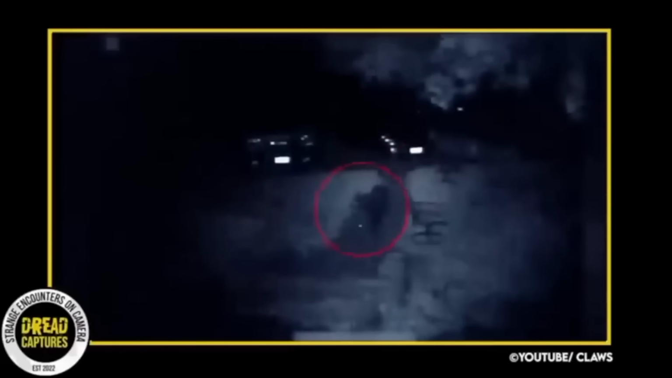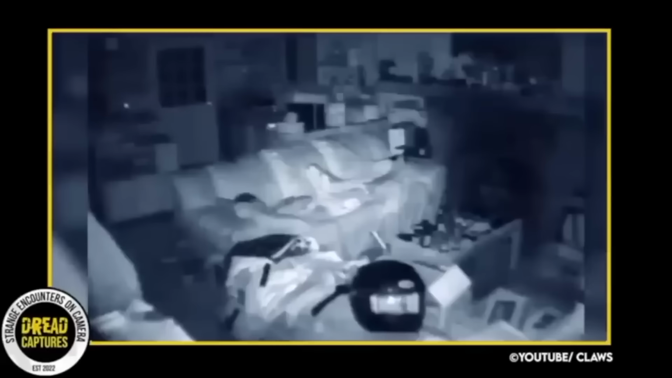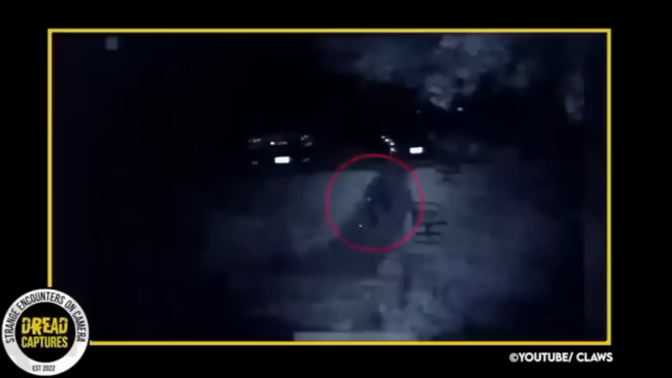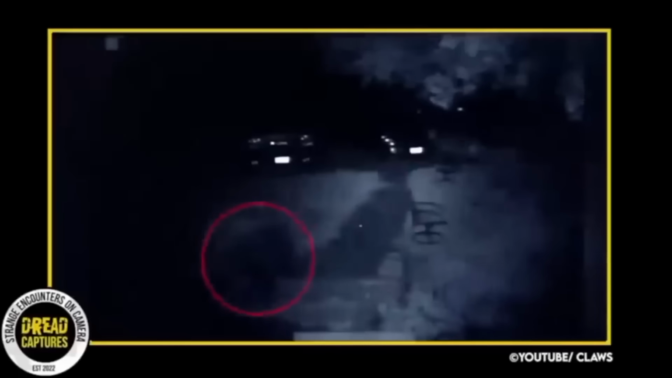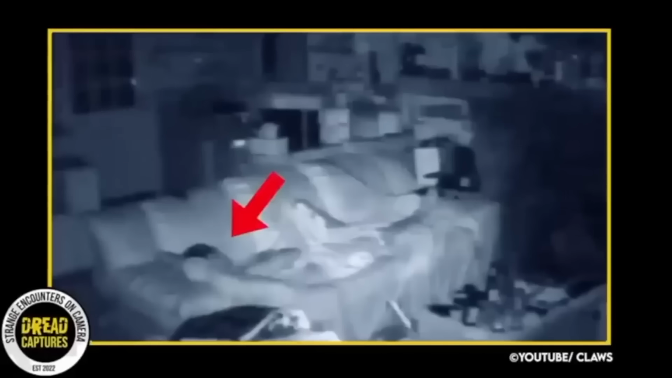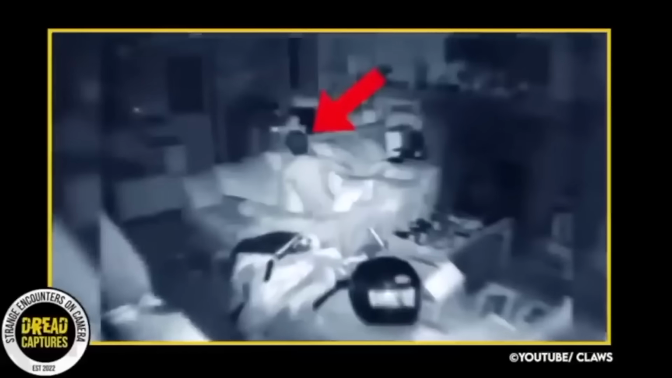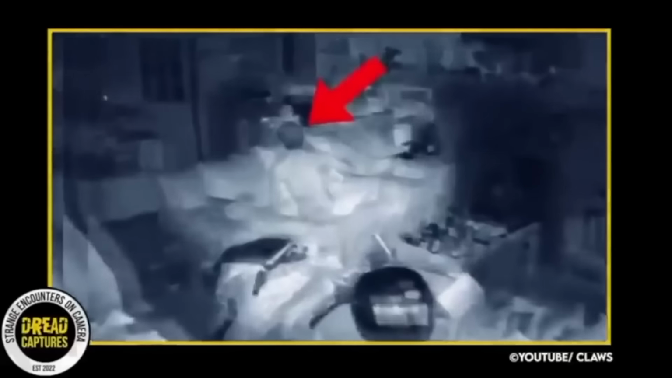This next clip shows footage straight out of a horror story, a nightmare brought to life. According to the security camera footage, a colossal black bear was seen entering the home where a teenager was sound asleep on the couch. The sudden sound of the door opening jolted the boy awake, and he found himself at a loss for words as he saw the beast making its way